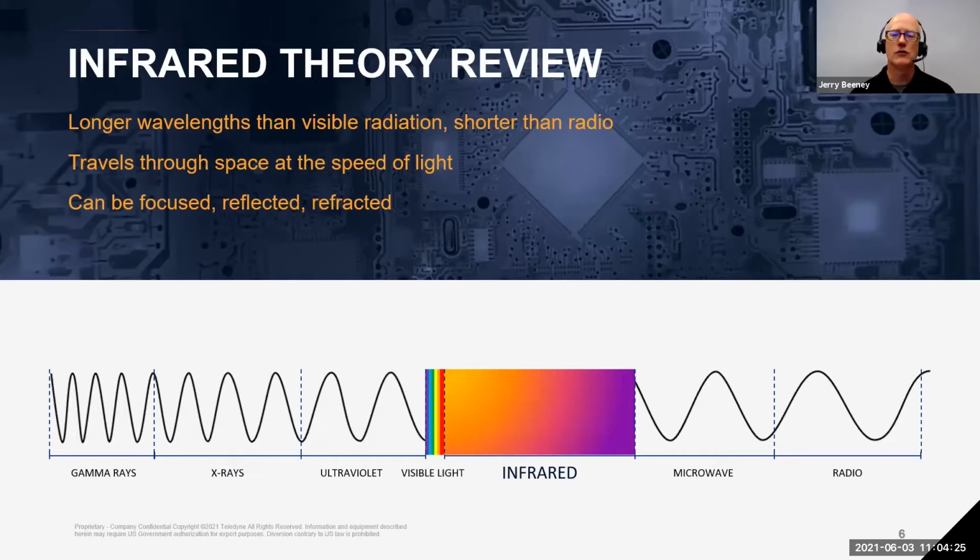The graphic you see here at the bottom of the slide shows a section of the electromagnetic spectrum where you can see how infrared or thermal radiation relates to other forms of electromagnetic radiation. As you can see, the infrared region sits just to the right, actually, it's to the left. Oh no, it is to the right of the visible spectrum. Sorry, the screen swapped for me.